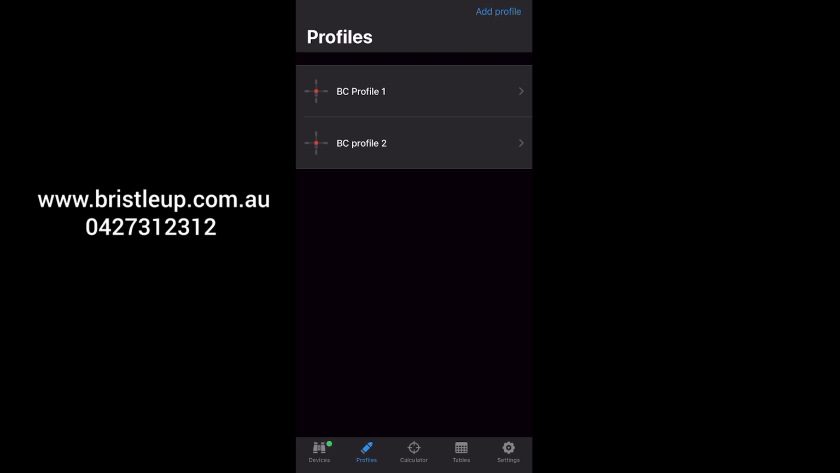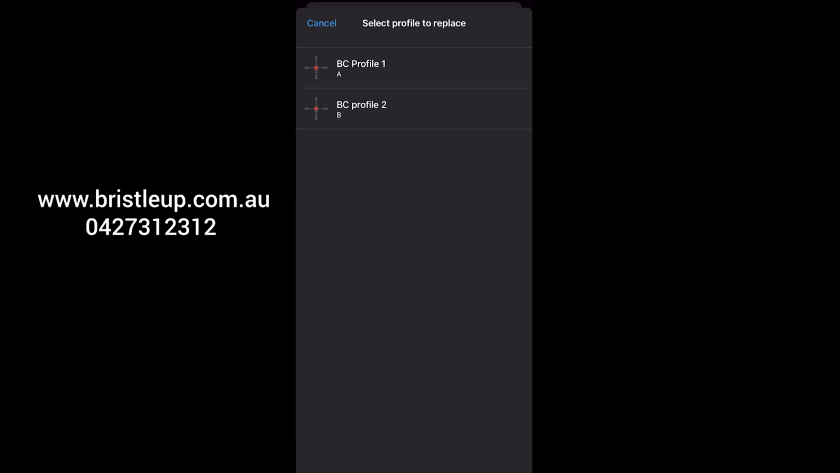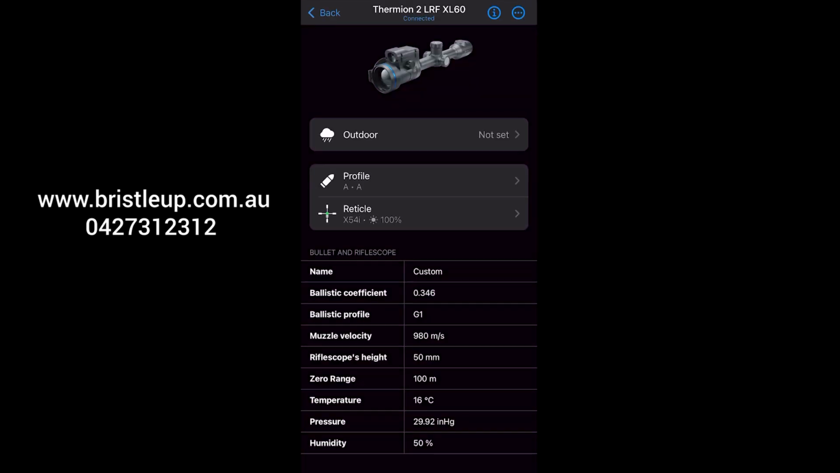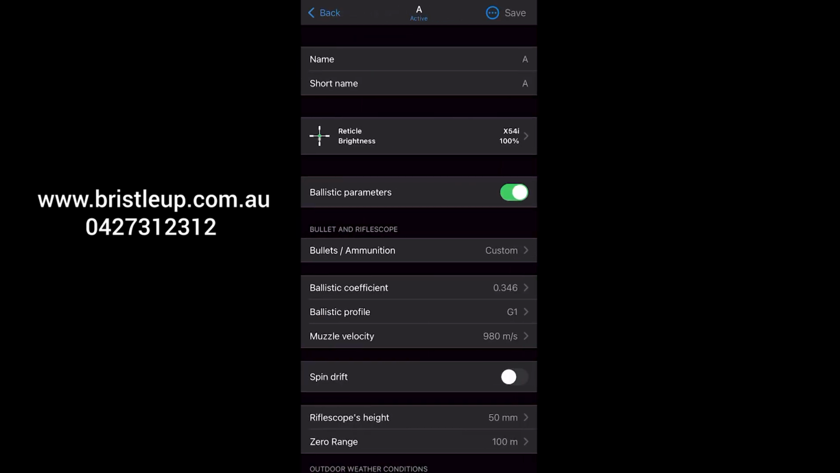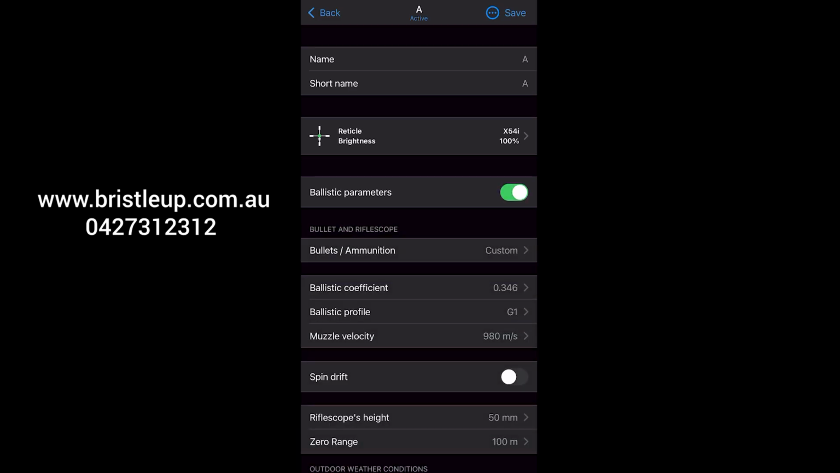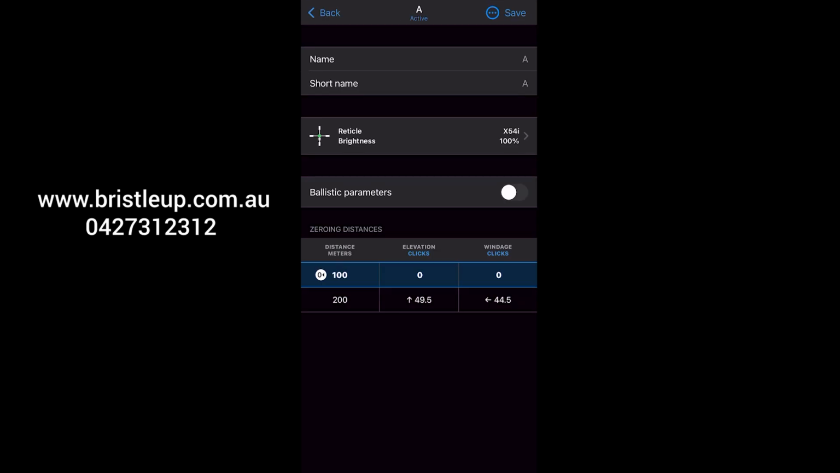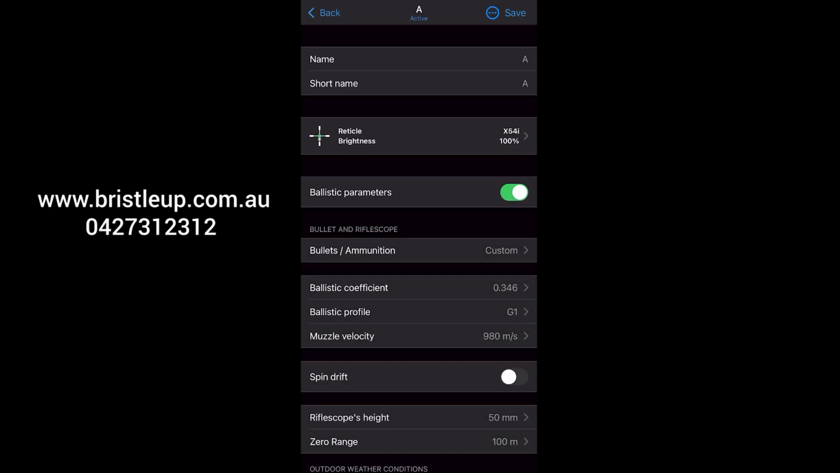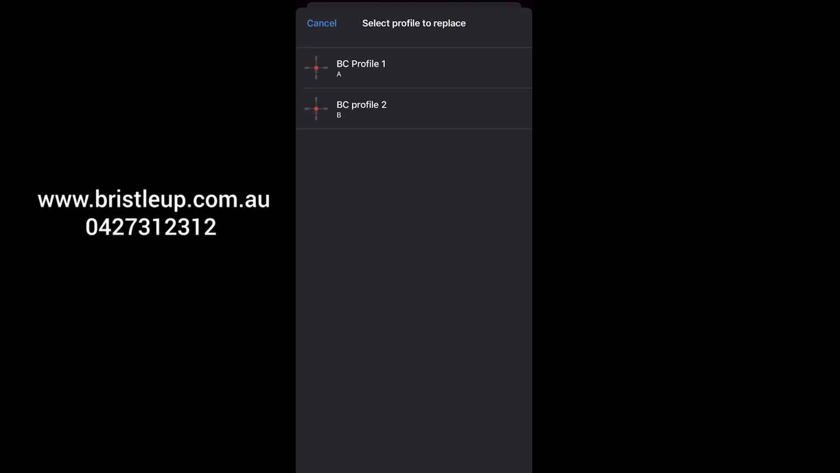You can either create your own custom ballistics profile from the Profiles tab, and then assign that to a zeroing profile from within the Devices section, or you can simply go into your device, go to your zeroing profile, enable the ballistics parameters, and simply enter in your ballistics information or select an already set up profile. But first up, we're going to take a look at how to go in and directly add your ballistics information to your zeroing profile. And later we'll take a look at how to create custom ballistic profiles.